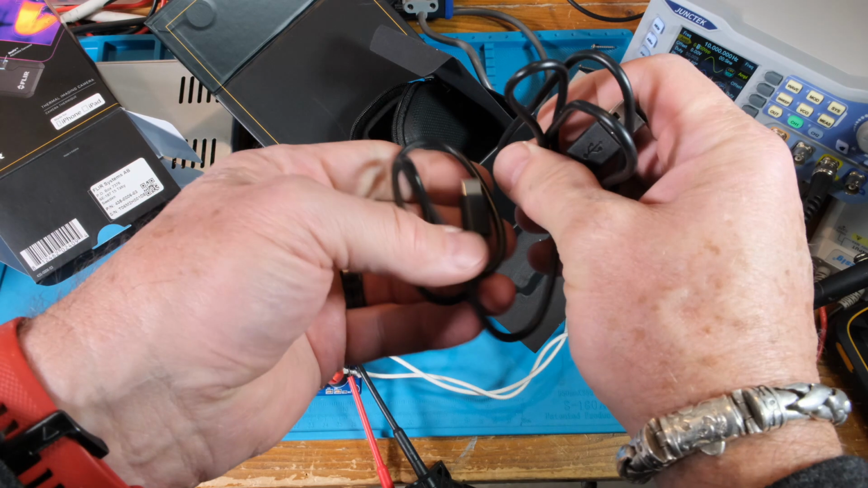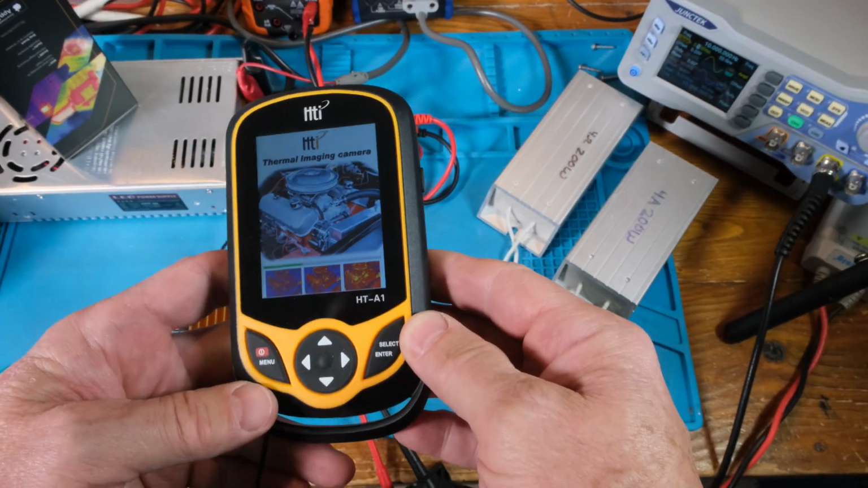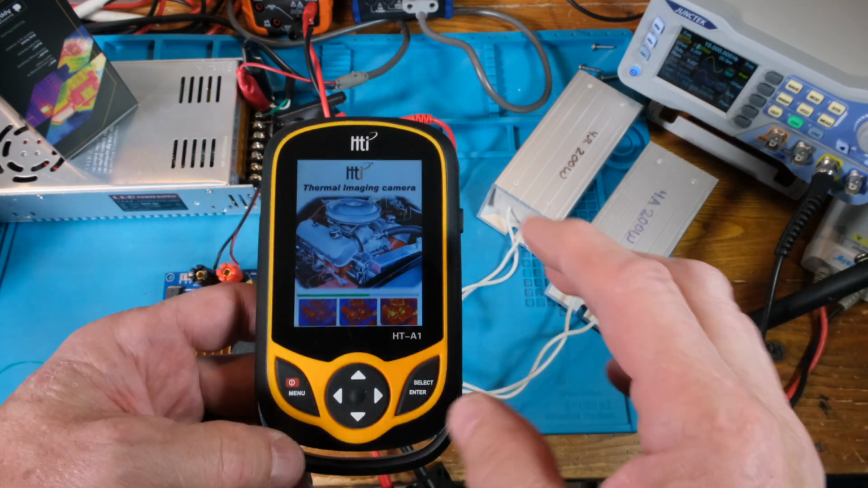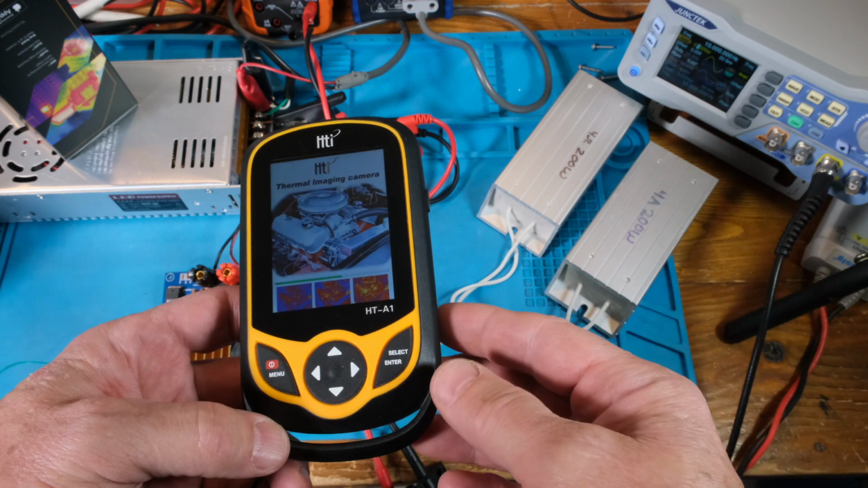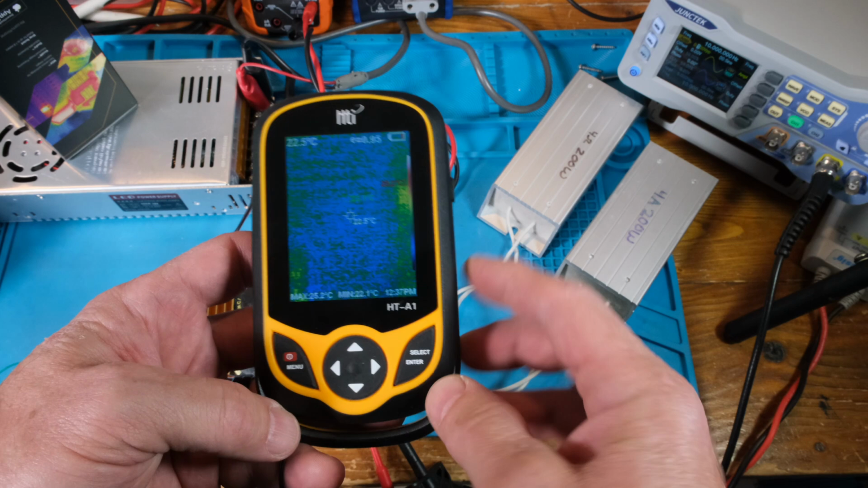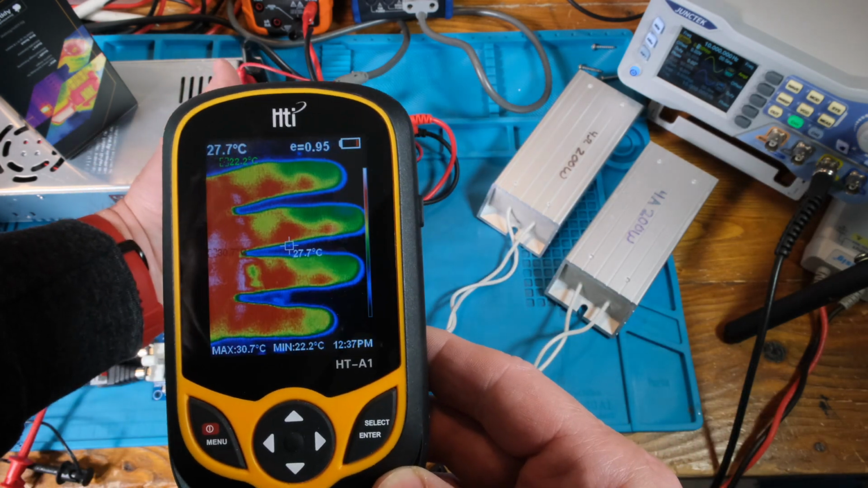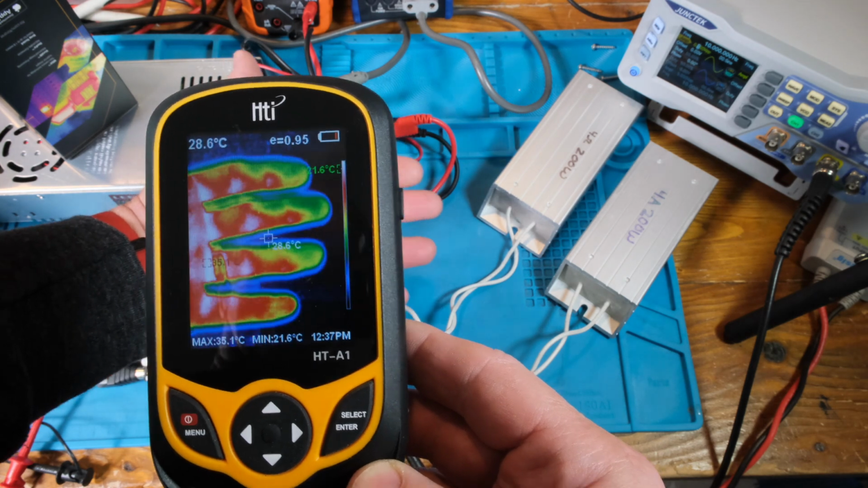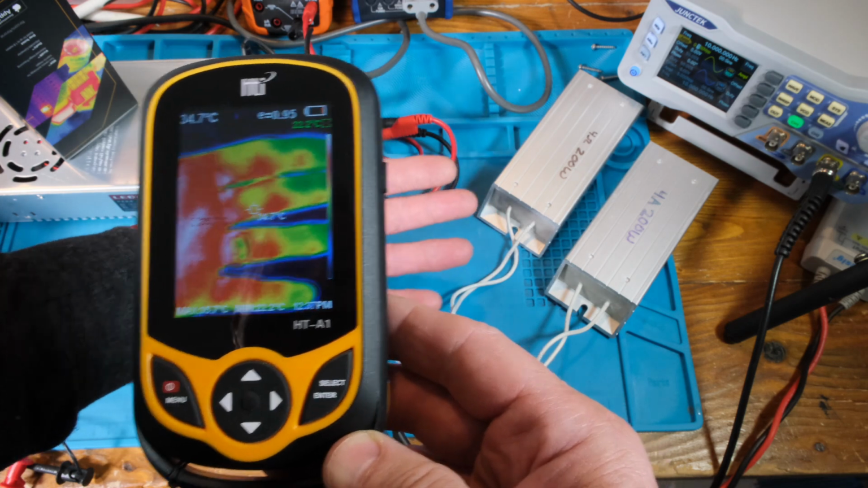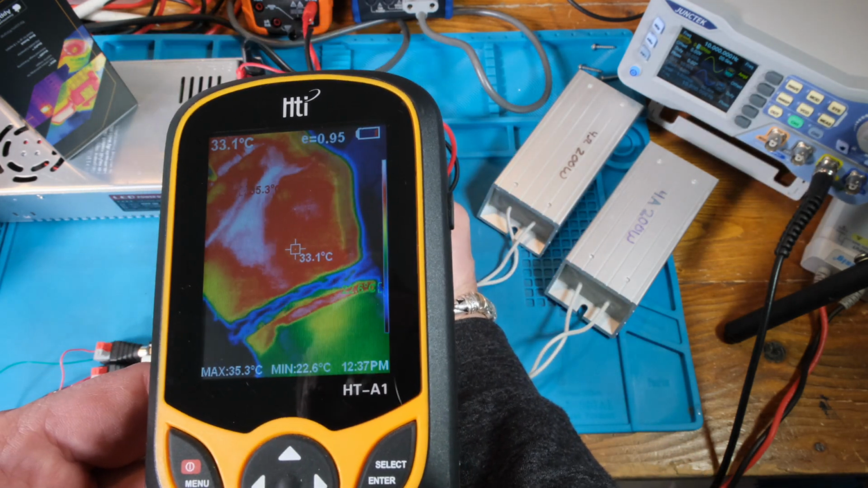It's USB-C to USB. Okay, and then my HTI, you have to hold the button down for a few seconds to turn it on, and it takes about 10 or 15 seconds, I think, to power up. And it looks like I need to recharge the battery in this one as well. And there's my fingers, my hand, it's rainbow settings too. Here, let's get the bracelet in there.